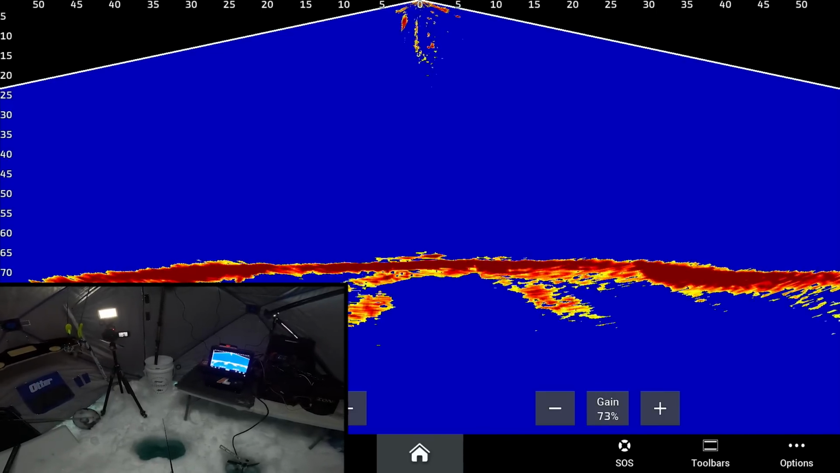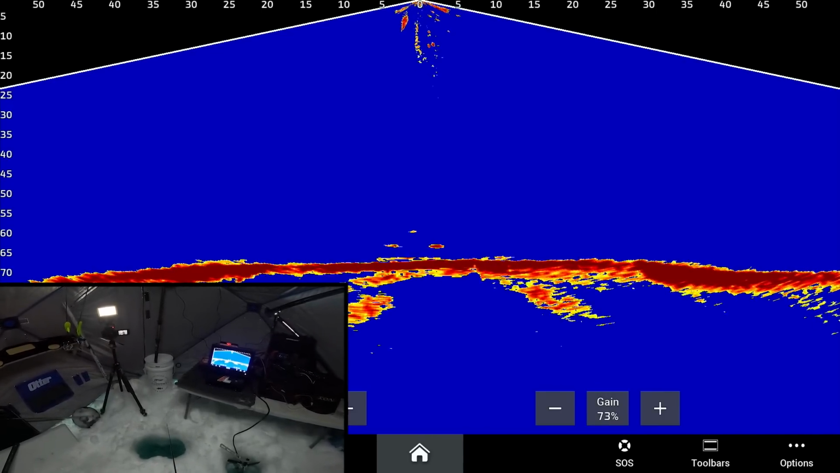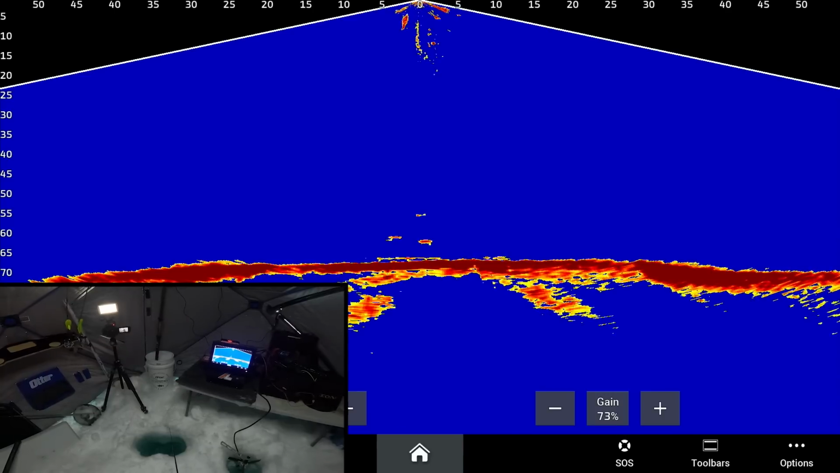See, we get this fish to eat going up. I'm pretty sure this is the same. Oh, there's 2 of them there. This is one of them, the one for sure that I had on for a second.